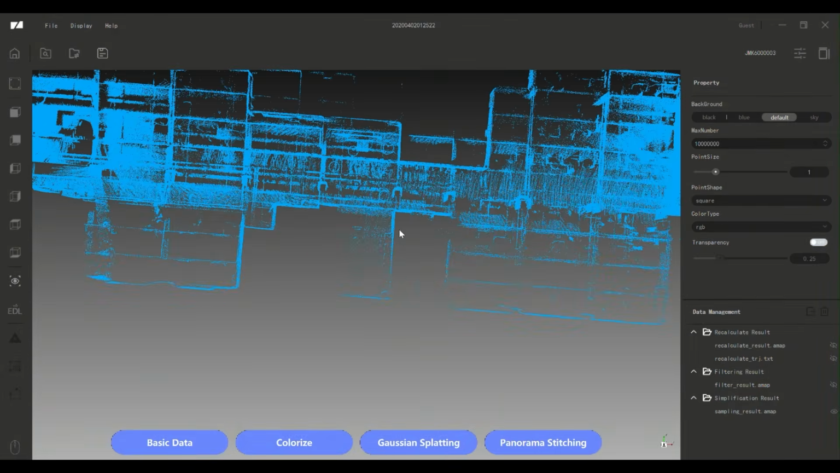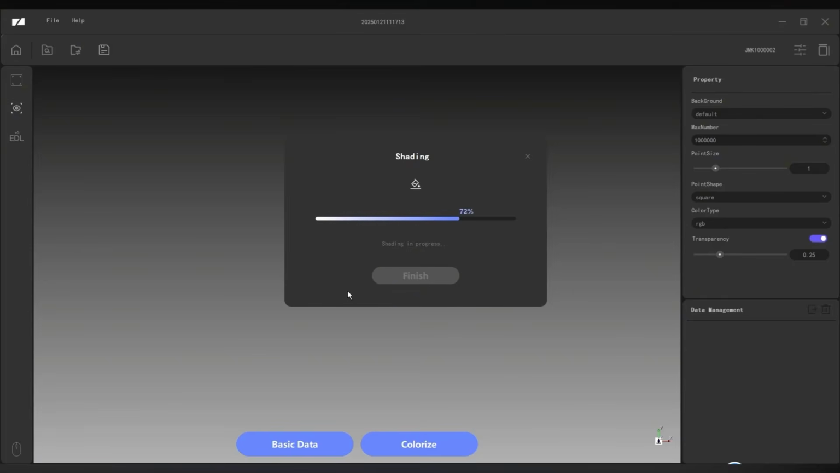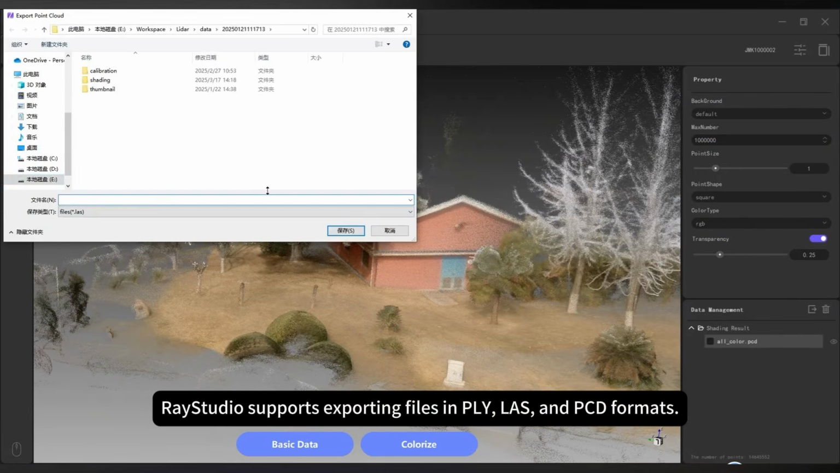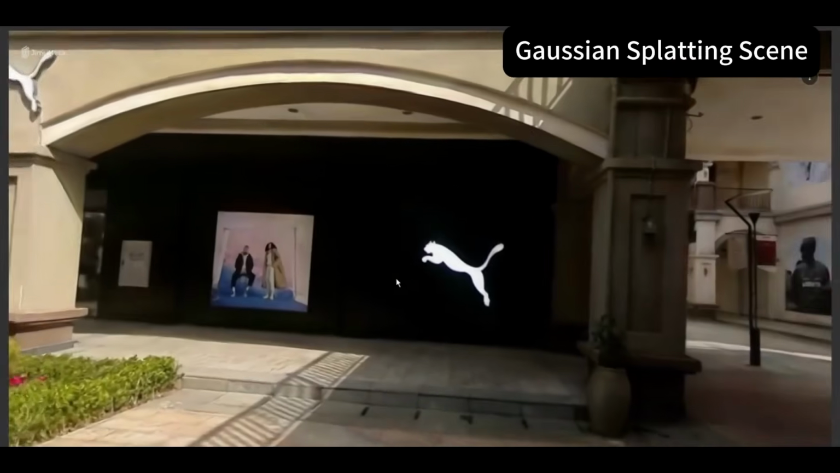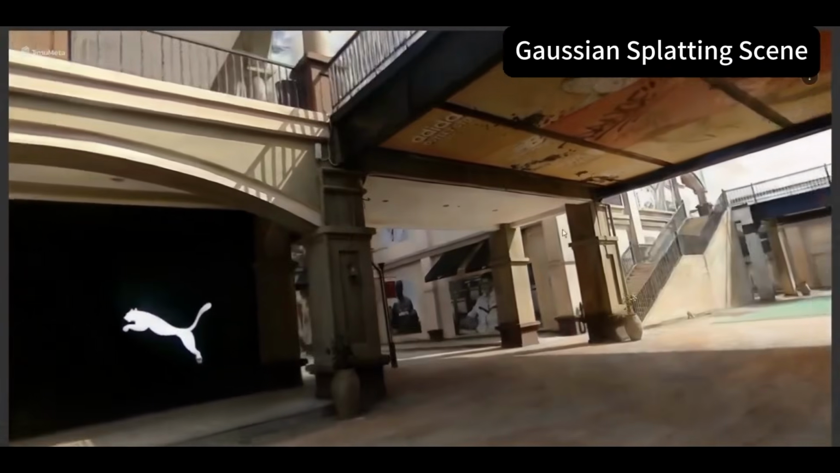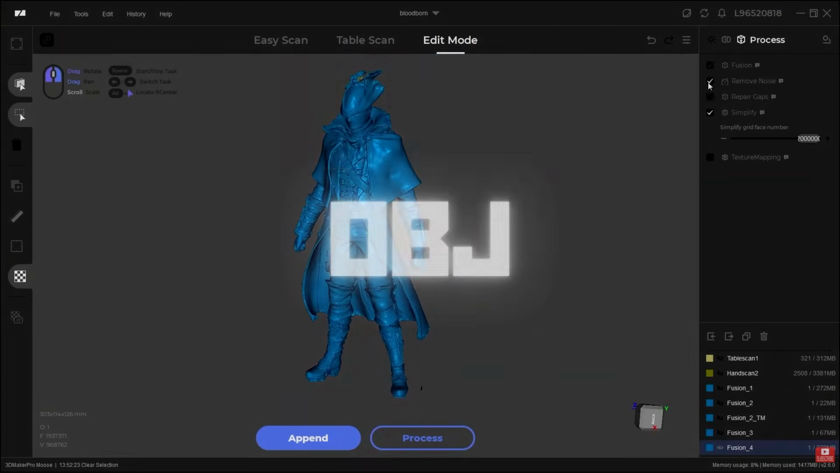Once your data is processed in Ray Studio, you can export a few different types of deliverables depending on what you need. The most common one is a raw or processed point cloud, which captures the structures of the environment with a high level of spatial detail. You can also generate a colorized point cloud, which adds image data to the scan, so surfaces appear much closer to how they look in real life. And if you want something more visually immersive, Ray Studio can also generate Gaussian splats, which are great for viewing large environments with realistic lighting and detail. And for more traditional 3D workflows, you can export polygon models as well.